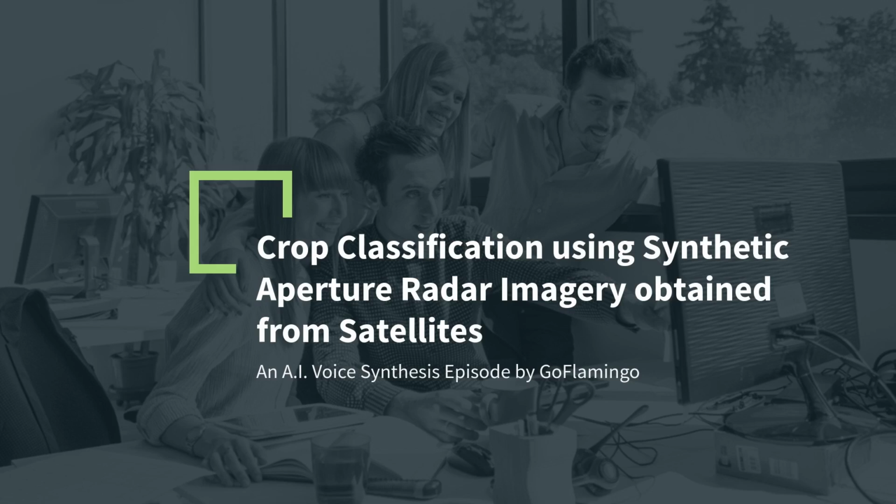Okay, that makes sense. But I'm still a bit fuzzy on how radar can tell the difference between different crops. Like, how can it tell rice from corn? Imagine you're trying to identify different fruits just by touch, right? You'd use things like texture, size, and shape to tell a grapefruit from an orange. Oh, I see. So the radar's kind of feeling the crops. It's similar to that, yeah.